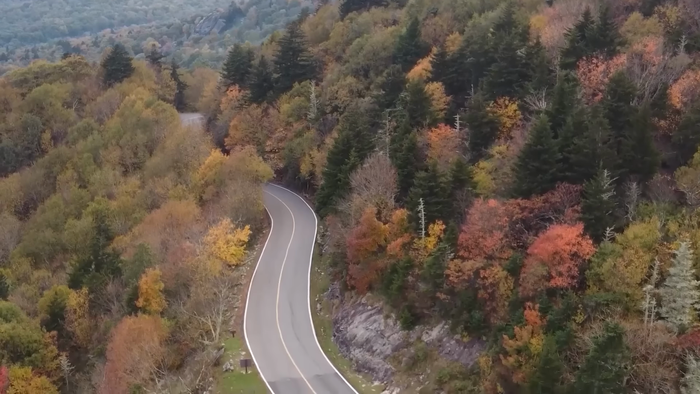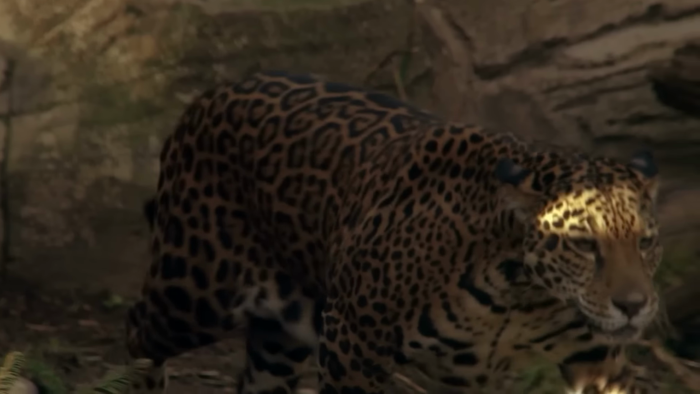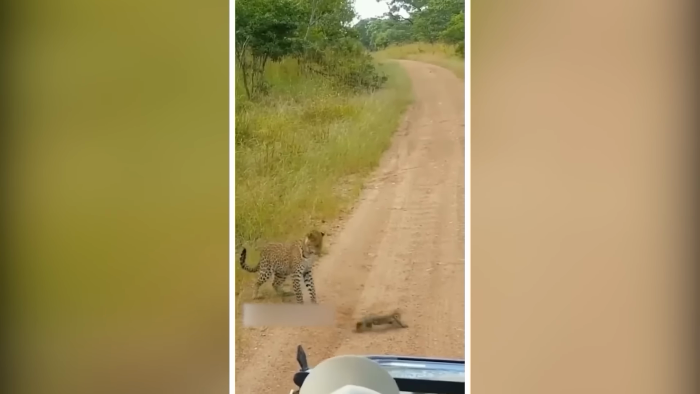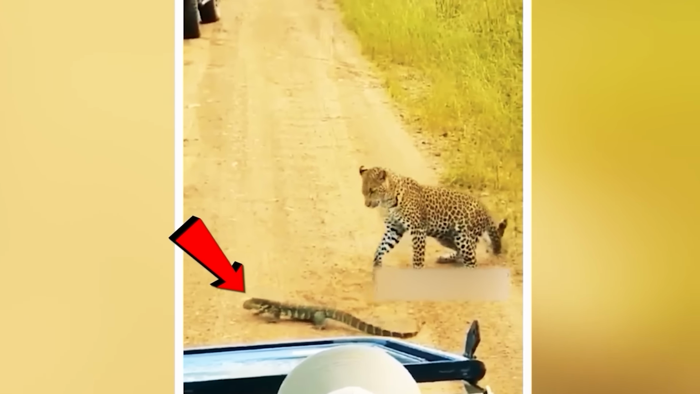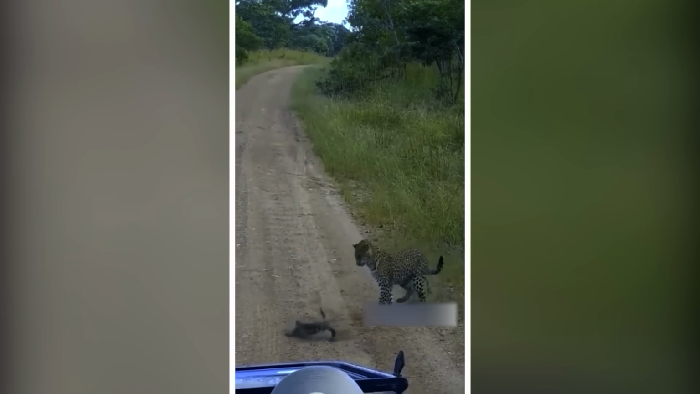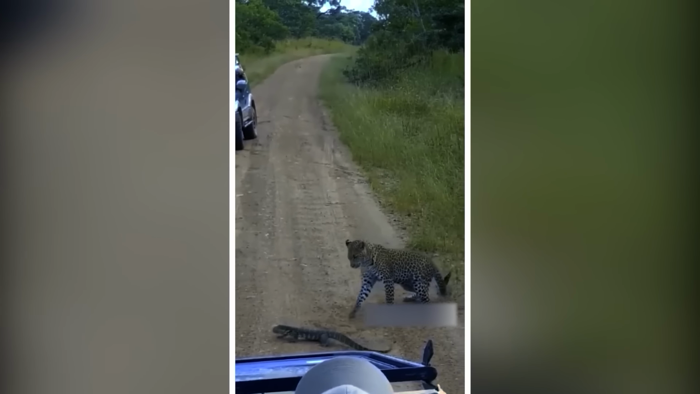Lion versus monster lizard. On a winding road cutting through the woods, a chilling encounter was captured on camera. A lion, known for its fearlessness, found itself in an intense standoff with a massive, monstrous lizard. The lion, intent on making the reptile its prey, was met with fierce resistance. The lizard, armed with a powerful tail, fought back with incredible force, sending the lion stumbling backward. The tables had turned, and the hunter became the hunted. Witness the thrilling moment when two titans clashed in a fight for supremacy.